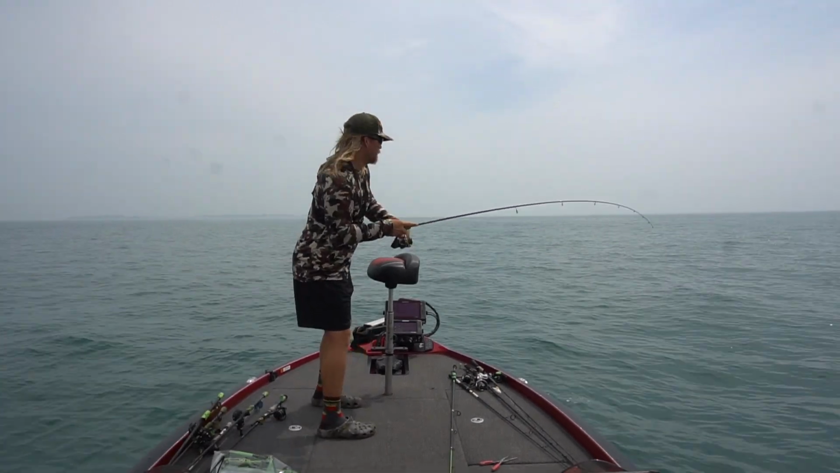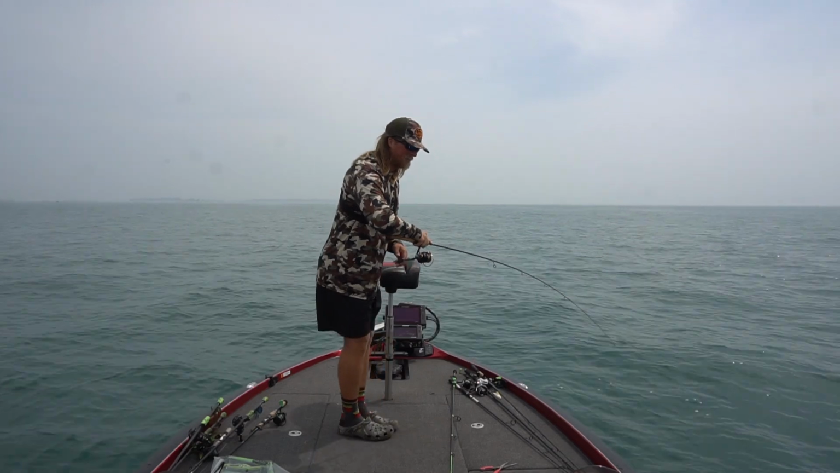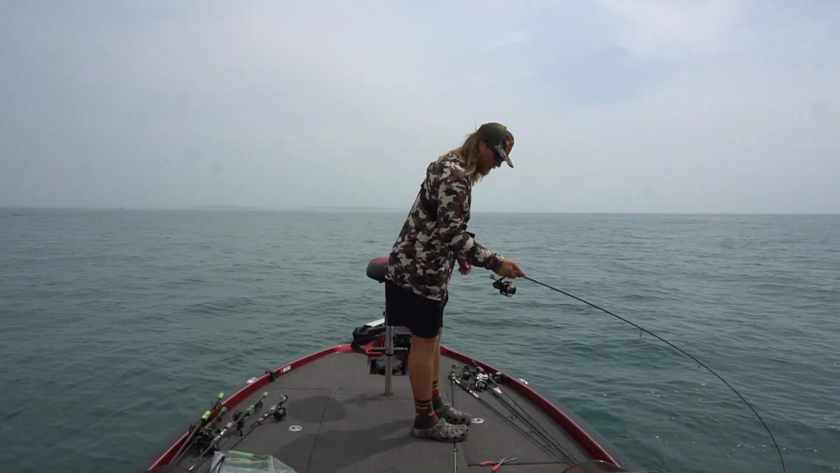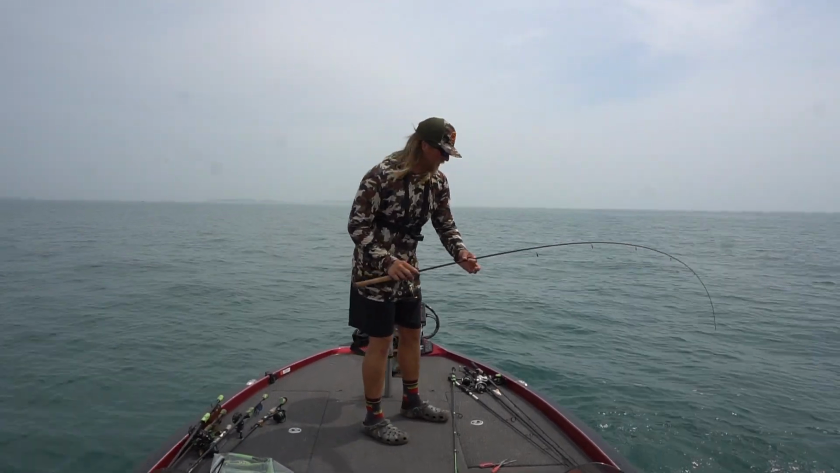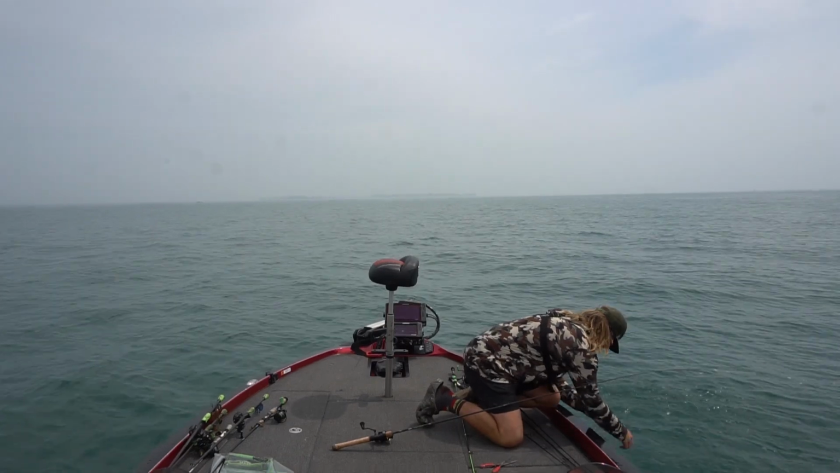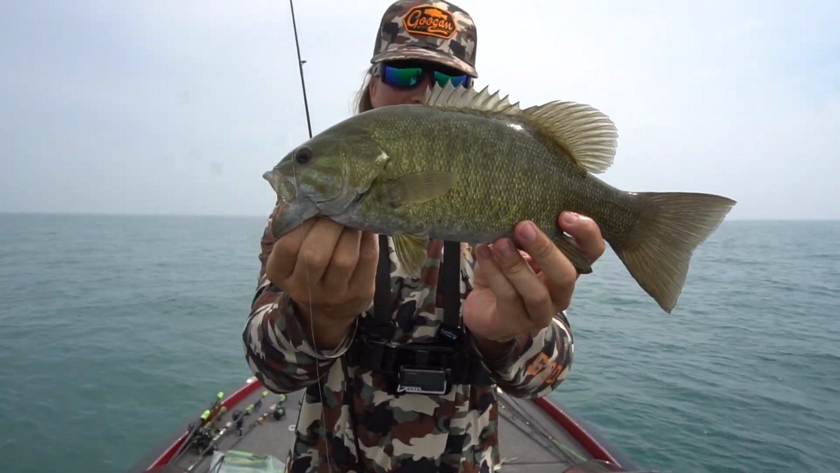Fish on. Woo! Oh, that's a good one. This is awesome, guys. You can't beat getting out here in the middle of nowhere on Lake St. Clair and catching them. This is crazy. Let's go. Woo! There's fish in here. Check out that smallmouth, guys. Really nice fish. It's insane out here.